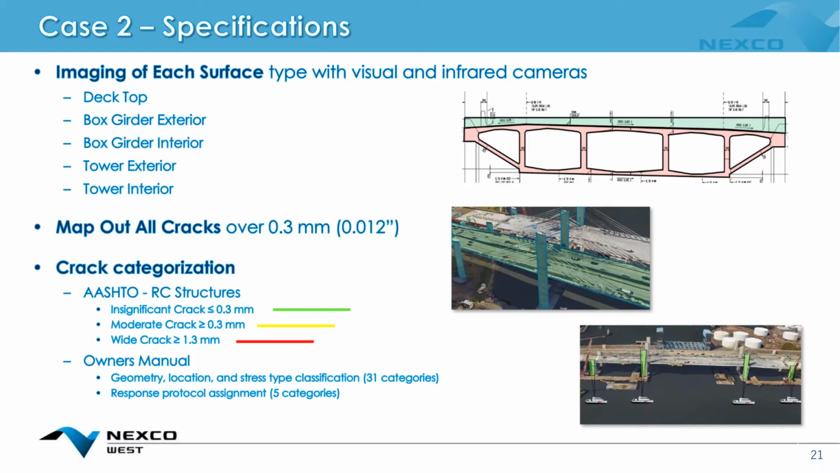That was not an option as of yet. And so we were required to locate and map all cracks over 0.3 millimeters. And that's pretty small, right? So we needed to integrate a high definition imaging solution in this kind of complex environment.